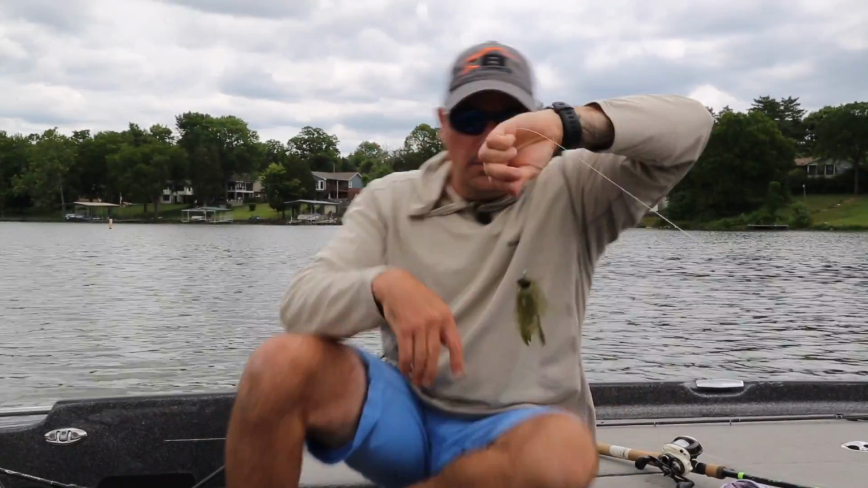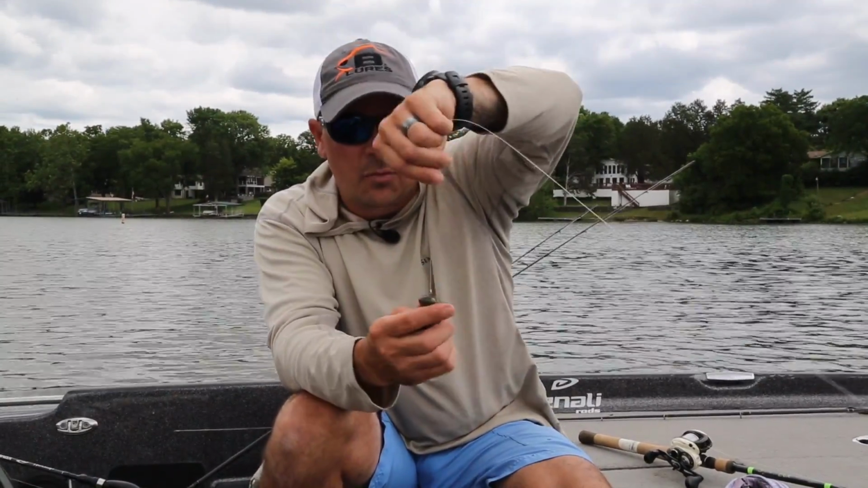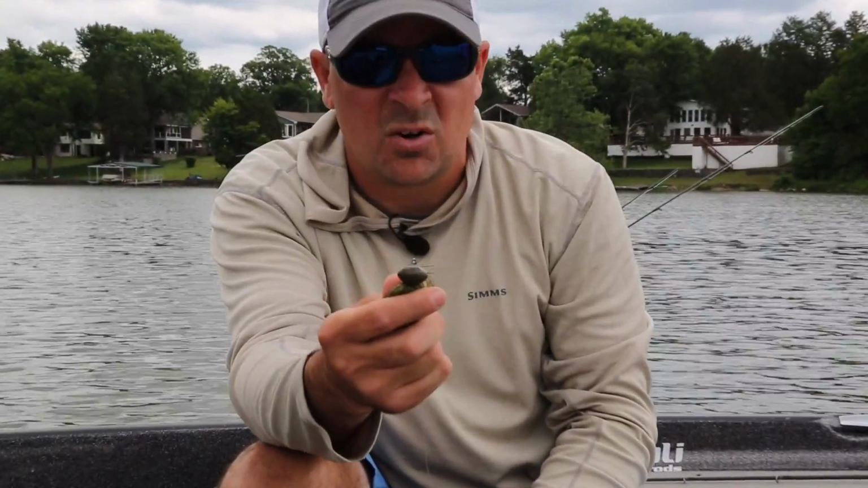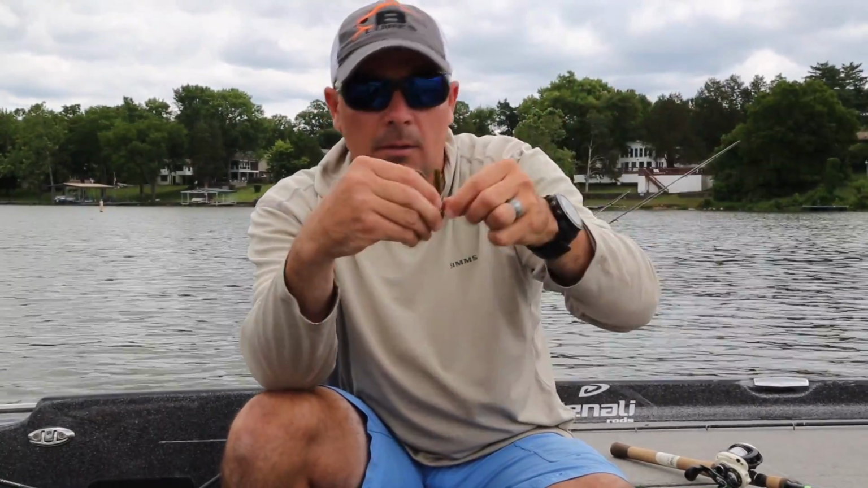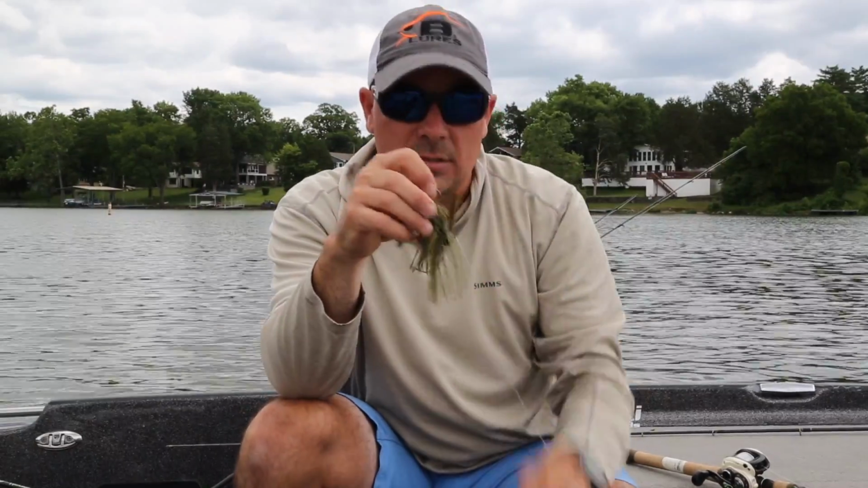So this is the last bait we want to go over today. This is a football head jig. The reason we call this football head is the head of the jig actually looks like a football. That's got a purpose to it, and what that does is allow that bait to crawl over the rocks, generally without getting hung down in the creases and crevices of the rock.